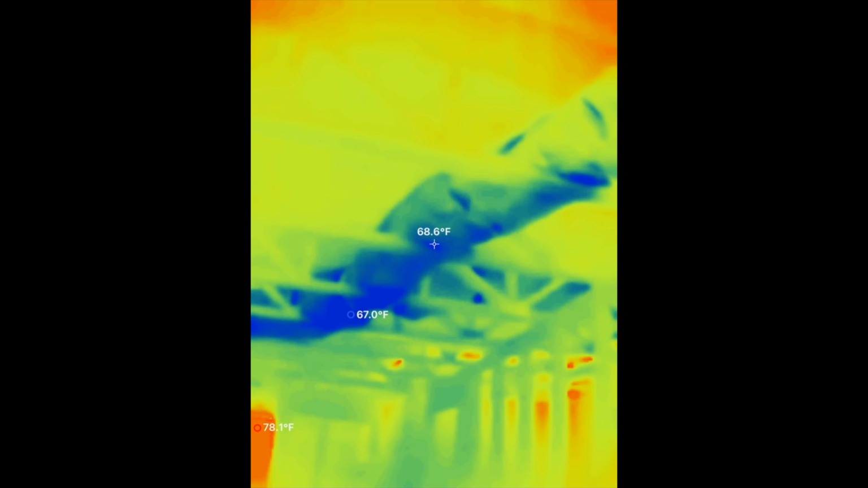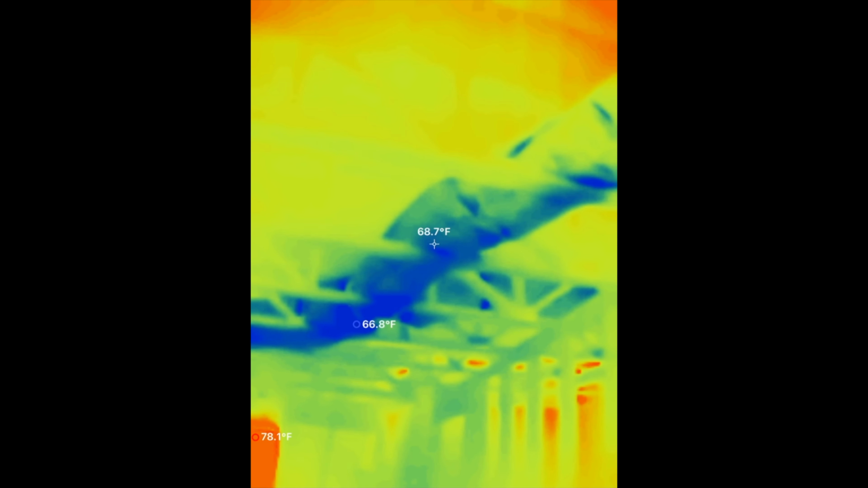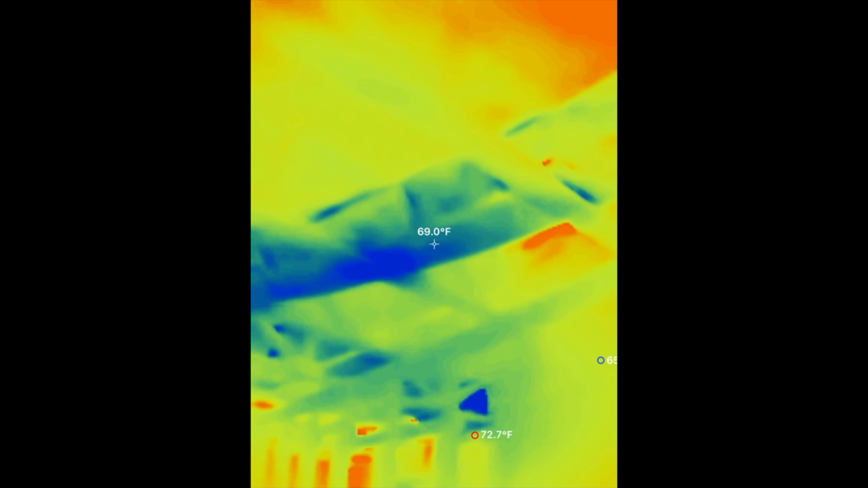Now back to the TOPDON while we look at the ductwork. Looks like the duct is maybe a couple degrees cooler, but not much lower, which is what you would want.